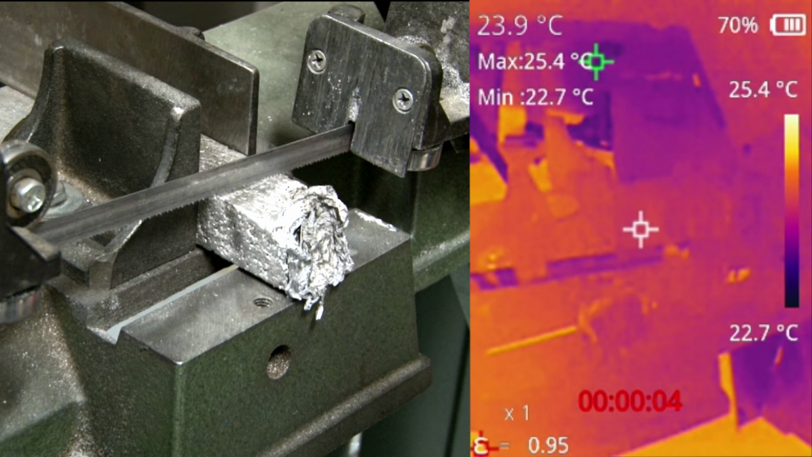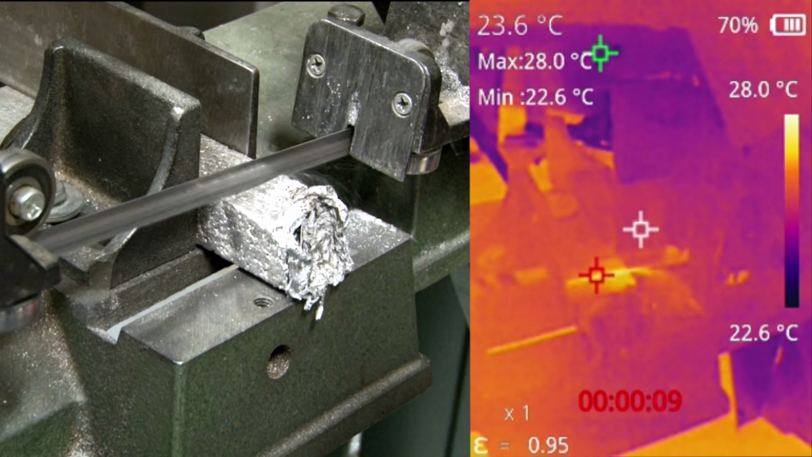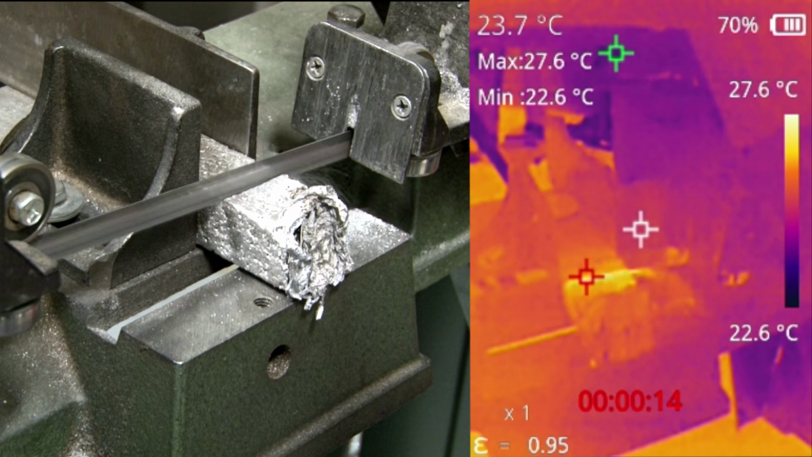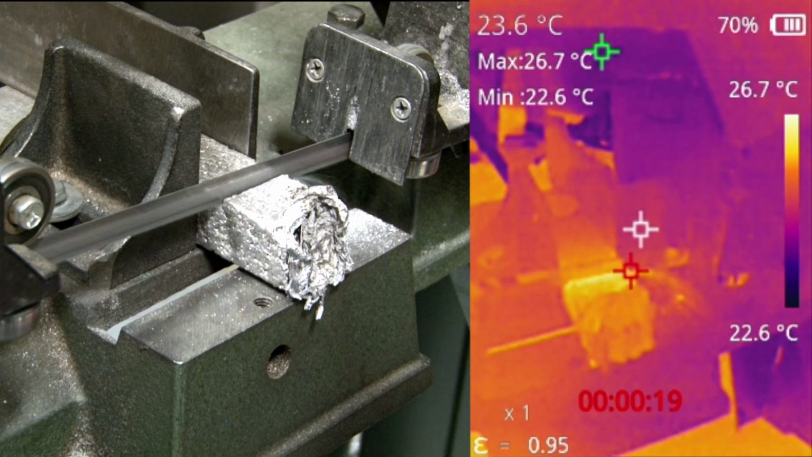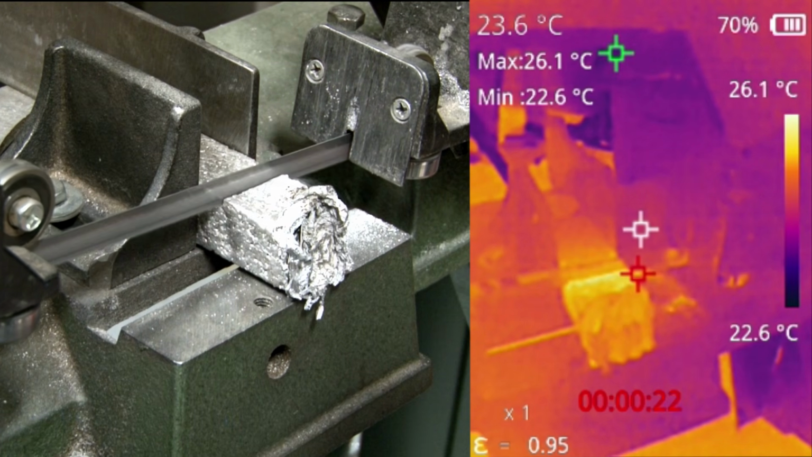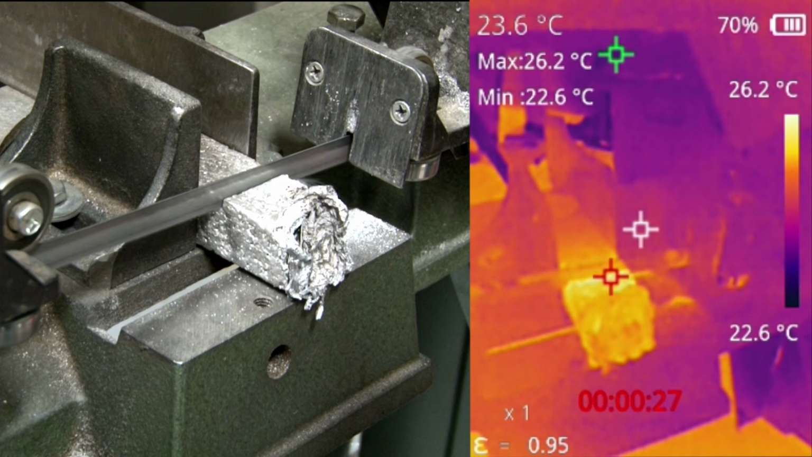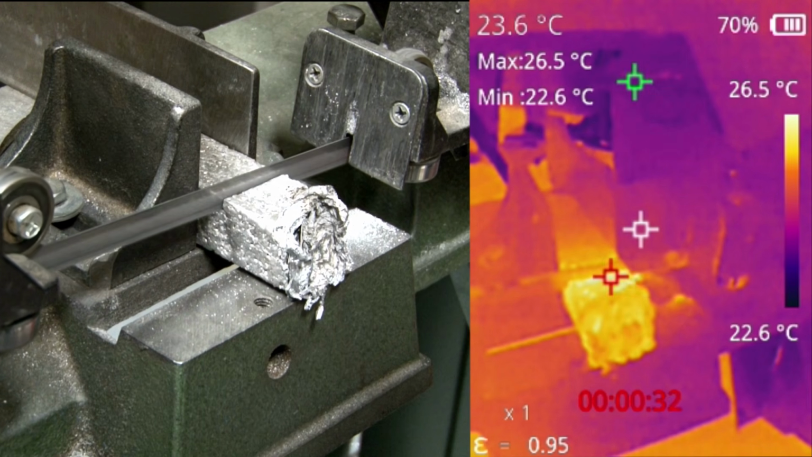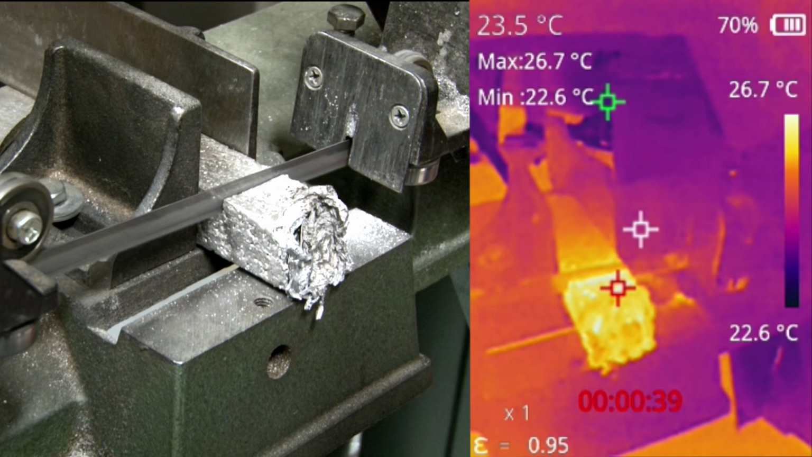The last tool I'm going to show is my bandsaw. You can see the part, you can see the little flecks coming off with the heat in it. One thing you'll notice is the end of the part gets a lot hotter than the rest of it. The heat doesn't flow through very well. It's probably because it has the jaws holding it, and so the jaws have to absorb heat out of it too. So that's why you only see that end really have most of the heat in it. And again, this piece is just aluminum. That way you can see the heat travel through it pretty quick.